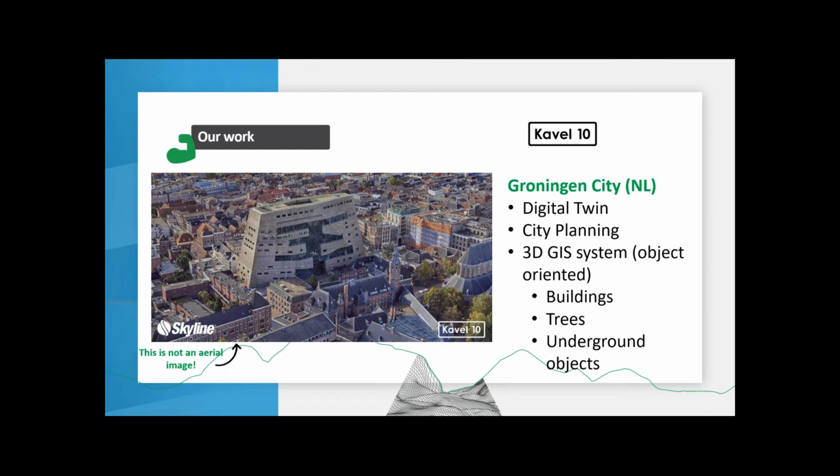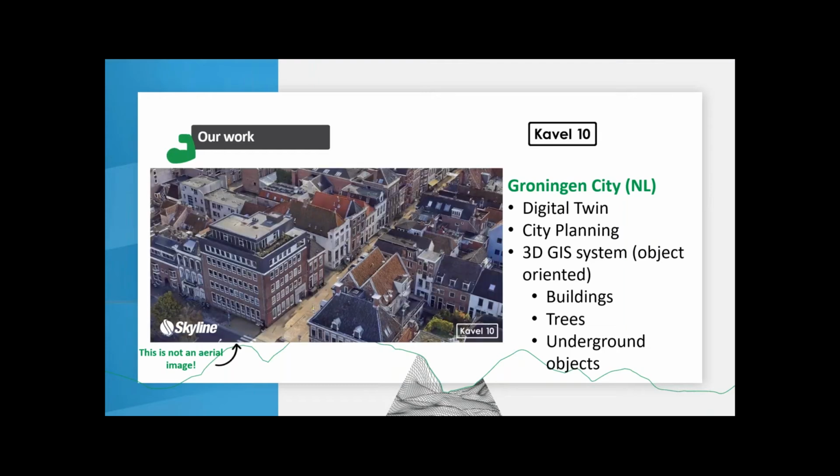But actually we will also classify objects in this 3D mesh, like the building you can see in the image, and in the middle it will be clickable, and we can add attributes to that one building. The same as for trees, lamp poles, whatever you want.